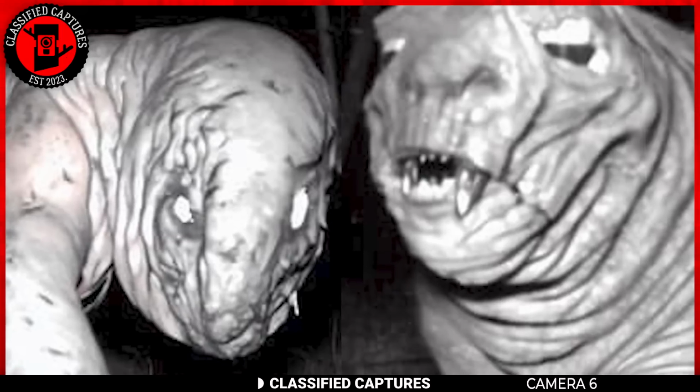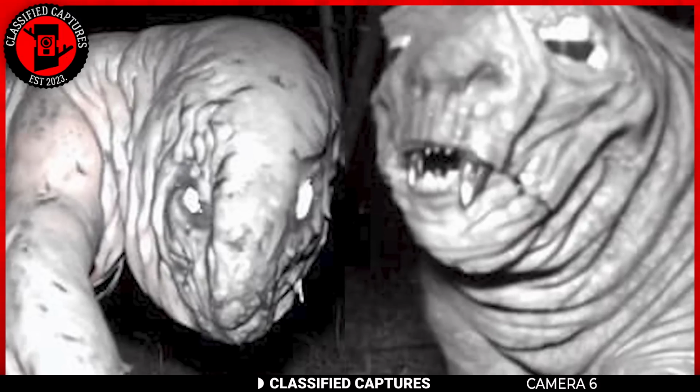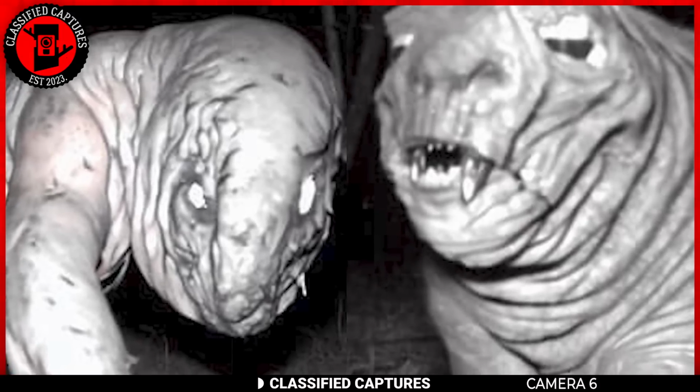Are they the result of some natural anomaly? Are we dealing with an optical illusion or a prankster's creation? Whatever the case is, these trail cam images are unsettling, and I pray no one has to encounter creatures such as these.